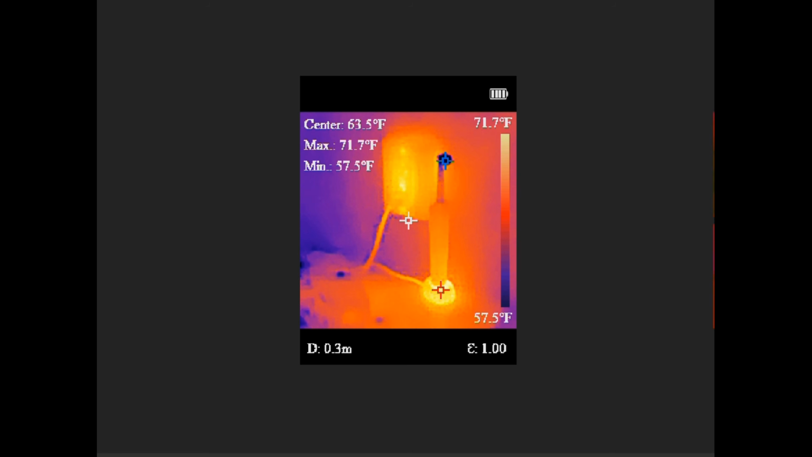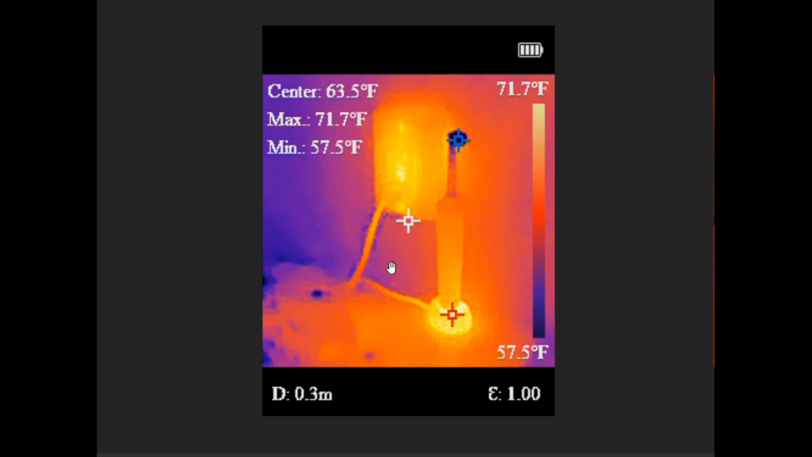This is an electric toothbrush plugged into a wall outlet. So you can see that it's charging right now, so it's warming up down here at the base. So max 71 Fahrenheit, not overly hot or anything. And then up where the bristles are, it's only 57.